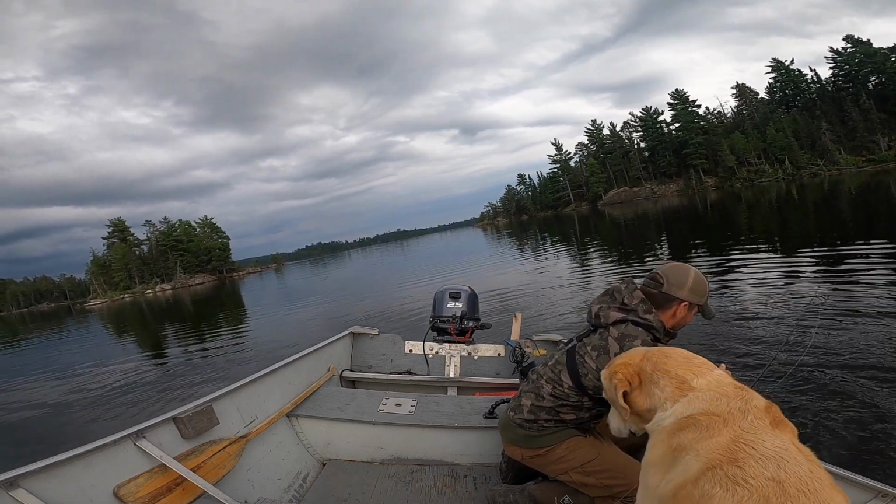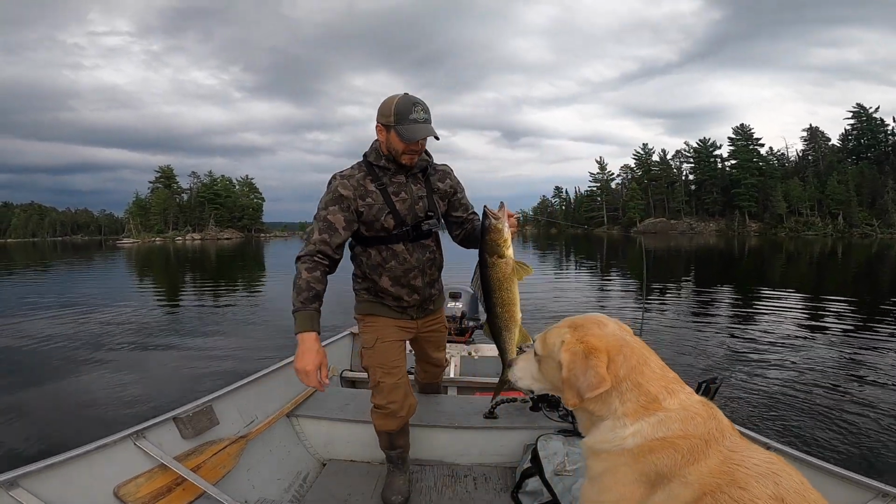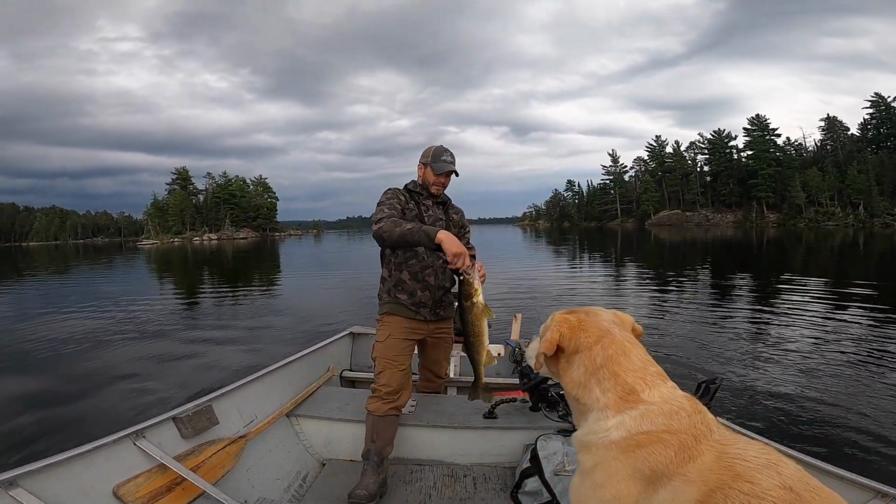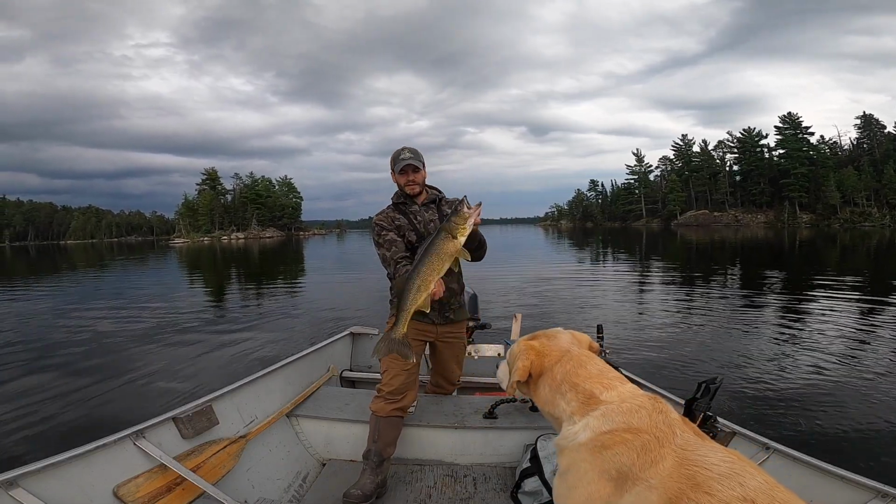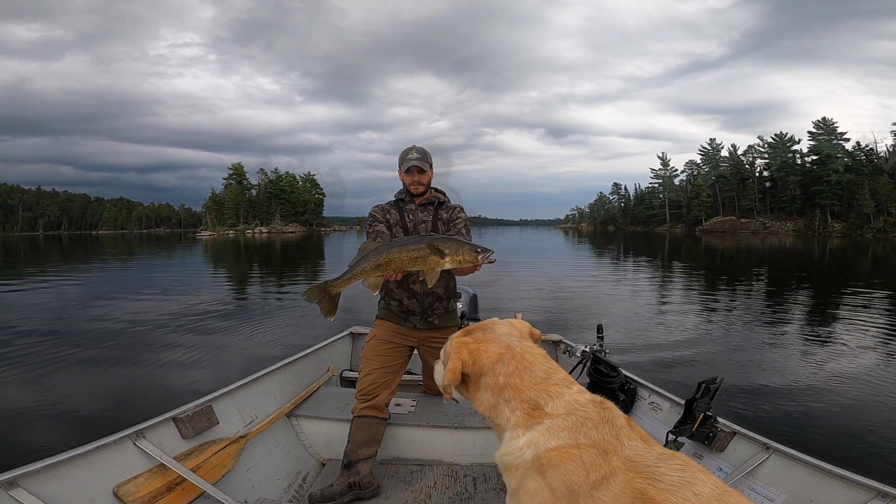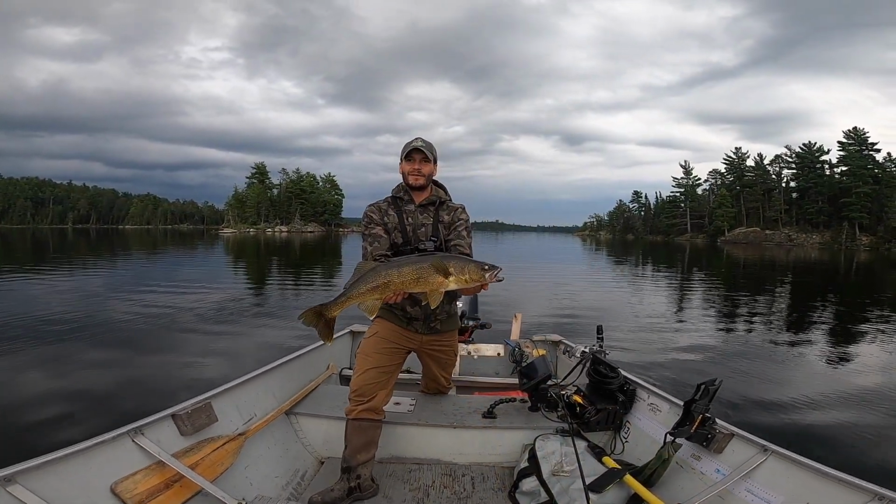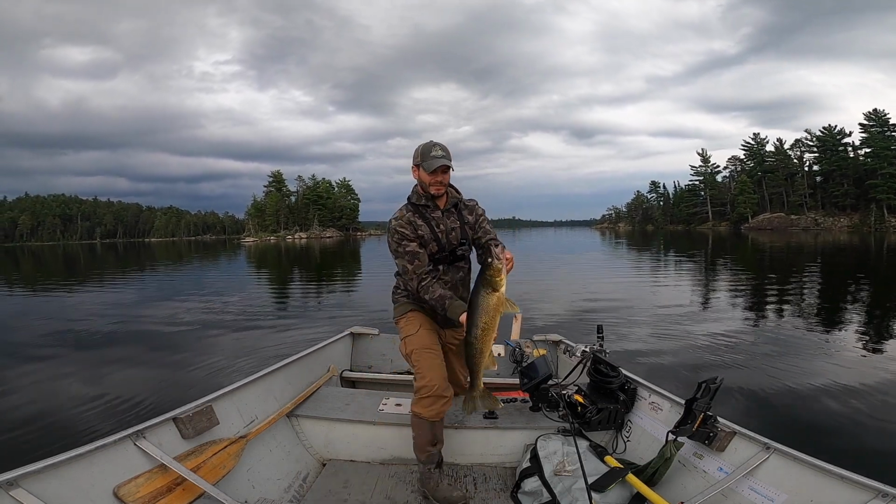Oh, come on. There we go. Check that out. Deke, what do you think? That's a good one. That fish came after that on the drop. Didn't even get to the bottom. That's a nice, big, fat, healthy walleye. Check that out. On the drop, this fish smashed it. I'm gonna get a measurement on this one. I'm thinking this one's gonna go 26.